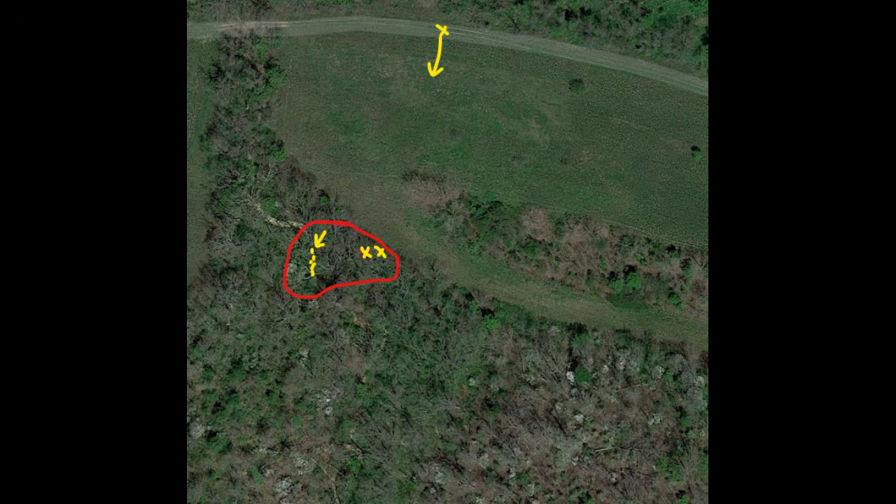The yellow arrow on the wagon trail is where Shane was standing, and he was filming in that direction. The red circle shows where the figure was seen, and the little yellow arrow within the red circle is where Shane found some tracks over by that dry wash. So I am now going to play you the video that Shane captured that night.